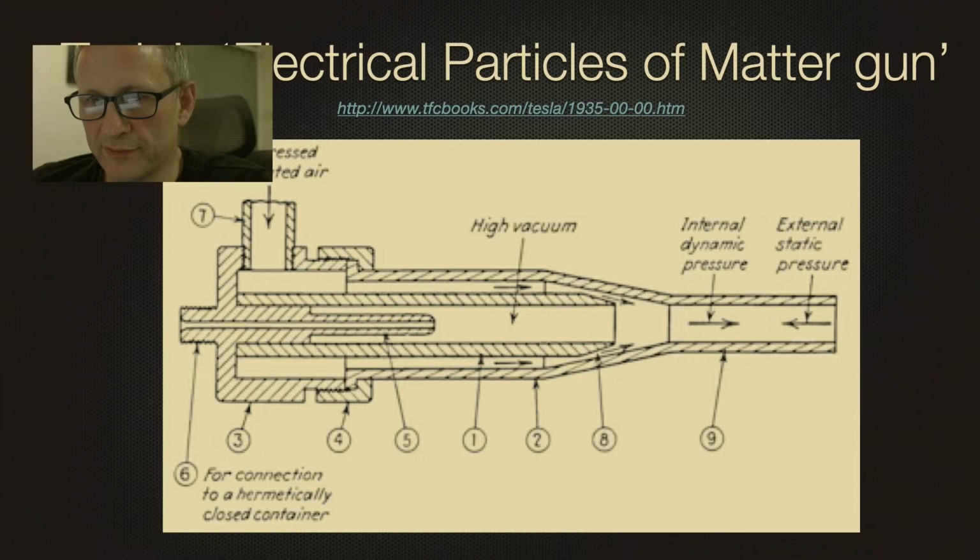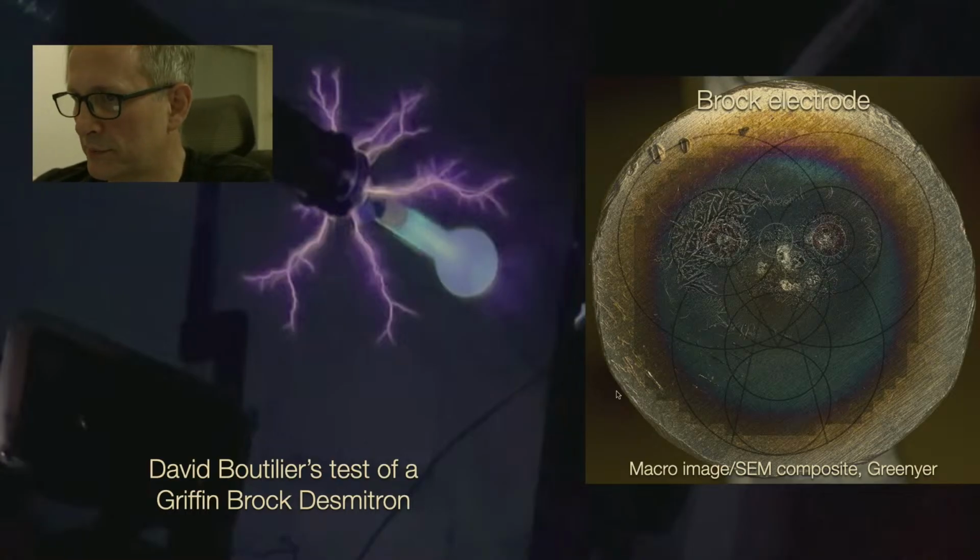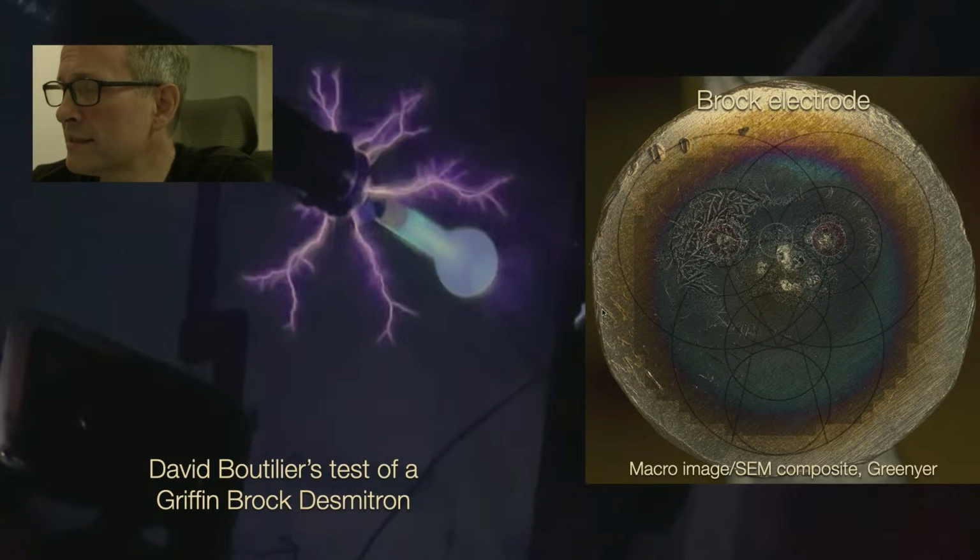Okay, that is different from the desmatron, which was the basis of his shadowgraph, which in this case is using aluminium, and aluminium produced, and was verified by Tesla to produce, clean etheric matter rays. And the claim of Griffin Brock is that these are able to be transmitted up to 1,000 feet, according to David Boutlier's account. And we are testing that in order to do a method of scanning the Great Pyramids and similar objects that might be of interest, by using that technique in shadowgraphs using drones. And that work is ongoing.